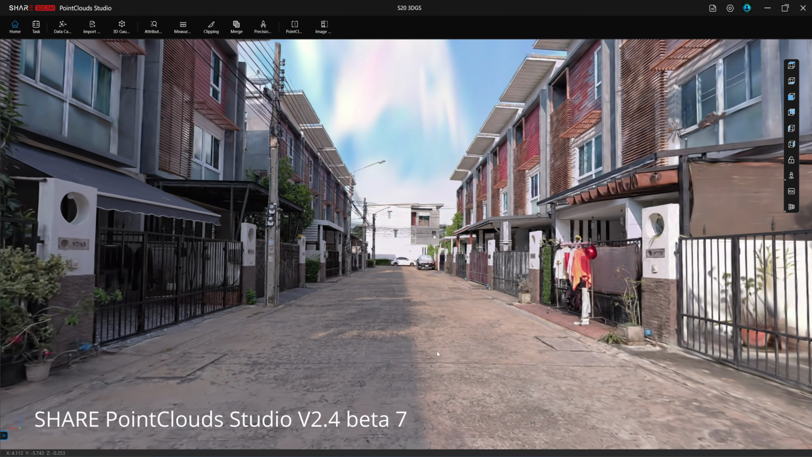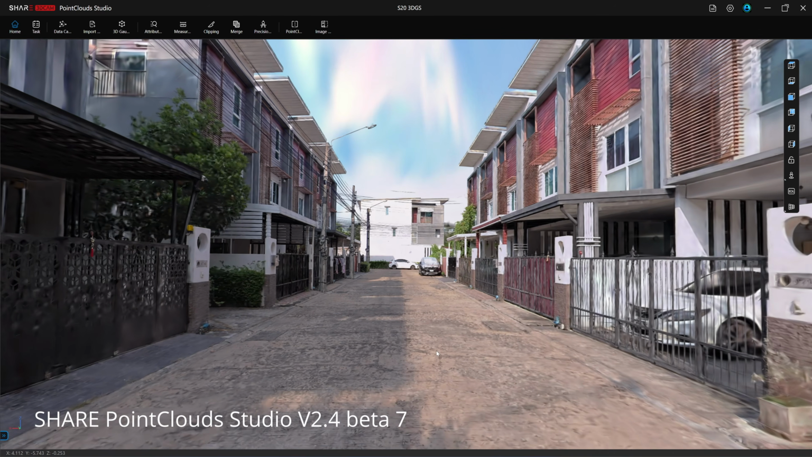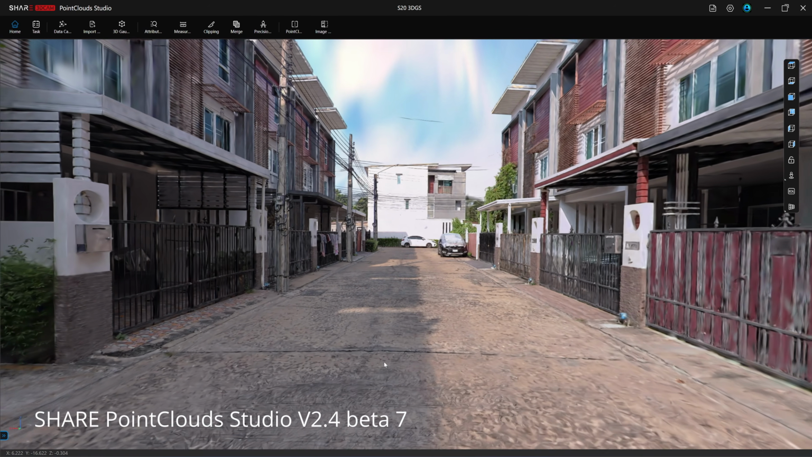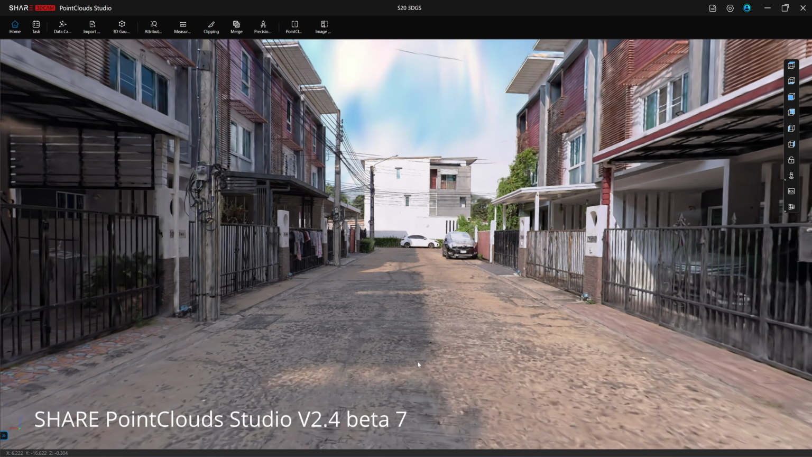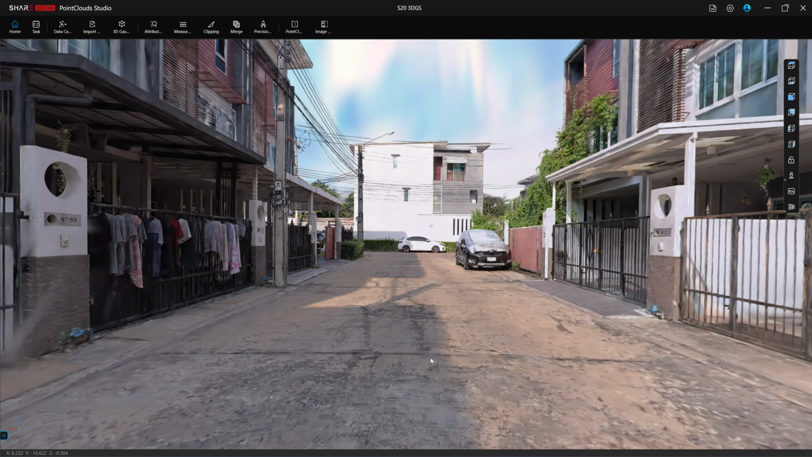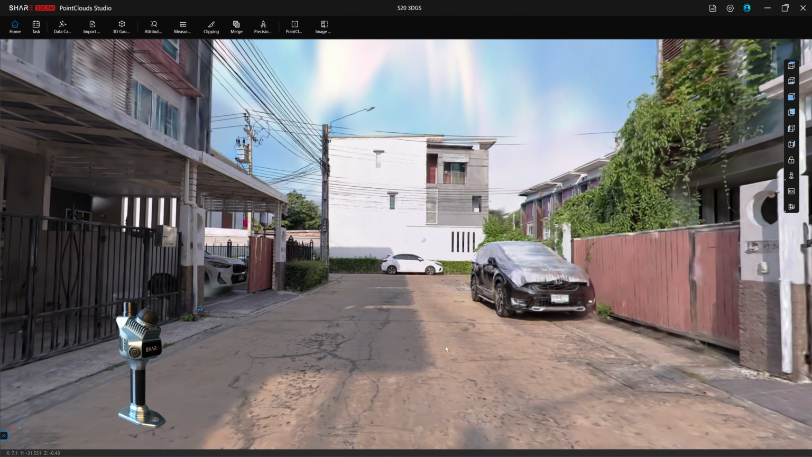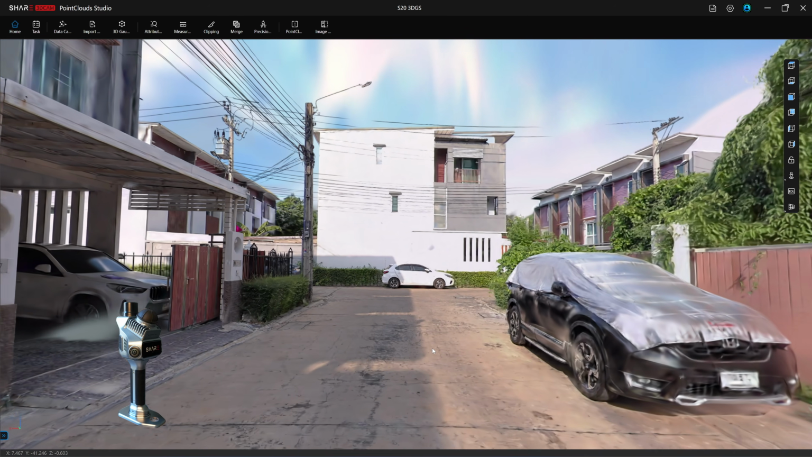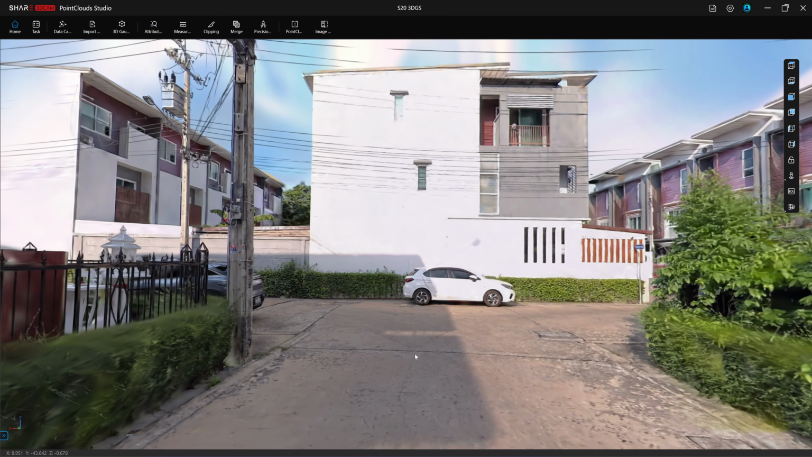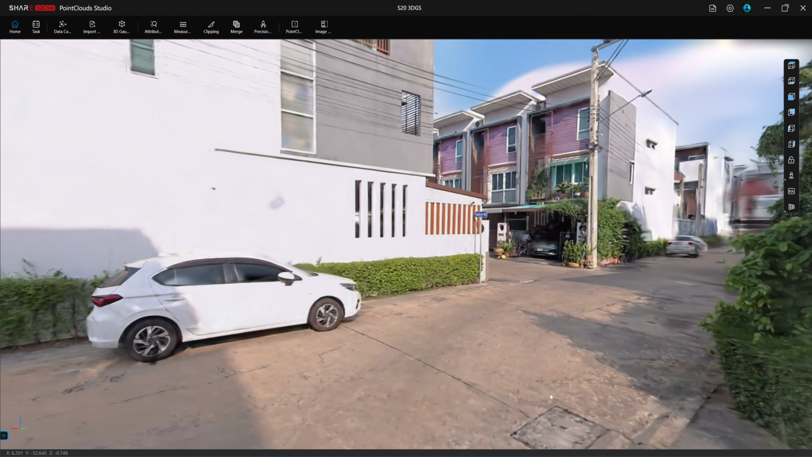Hey everyone, Share 3D Cam just rolled out a new update, PointClouds Studio version 2.4. It comes with major upgrades including support for 3D Gaussian Splatting, as you can see here. This 3D GS was created with the SHARE S20 and processed using the latest version of the software. Let's dive in and see how it works and what improvements it brings to the table.